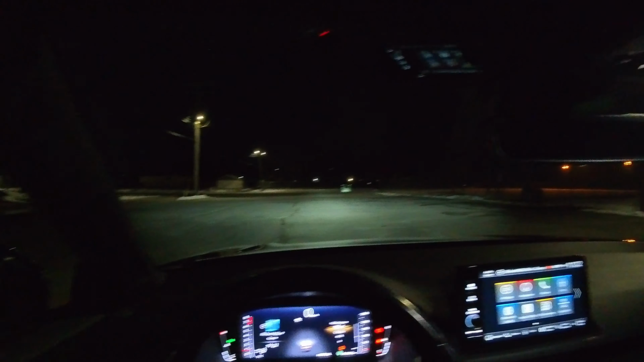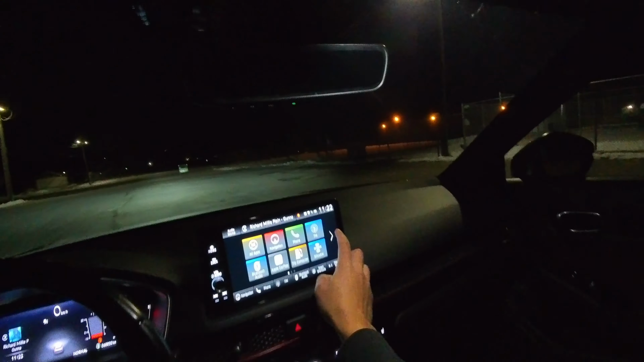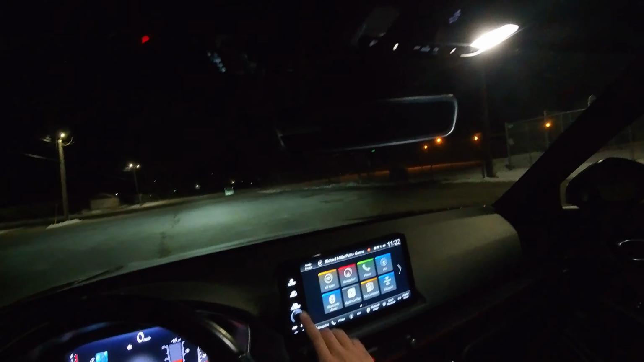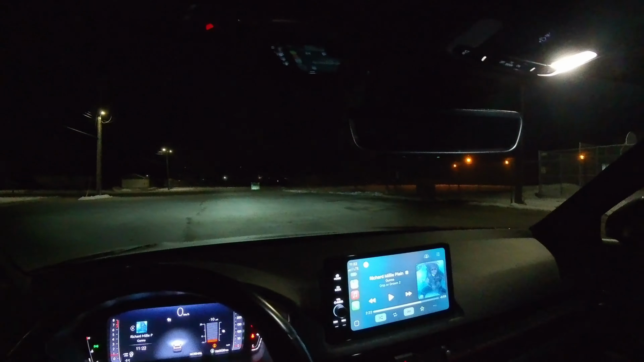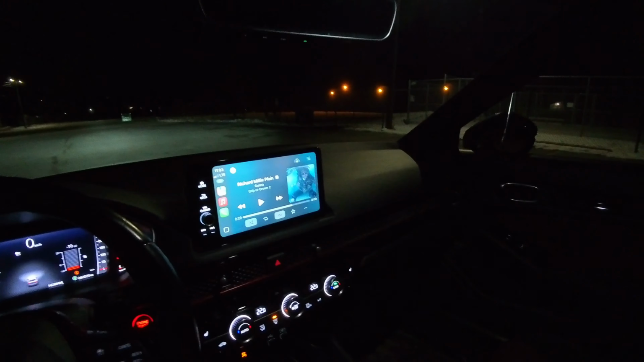So yeah, this car is pretty solid, bro. For what you get for the money, it's a solid vehicle. You got that Apple CarPlay, all of that stuff is up in here. But I know why you guys are here. Let's get straight into the drive. Speakers are pretty solid too. We'll worry about those later. You got the heated seats right here and everything.